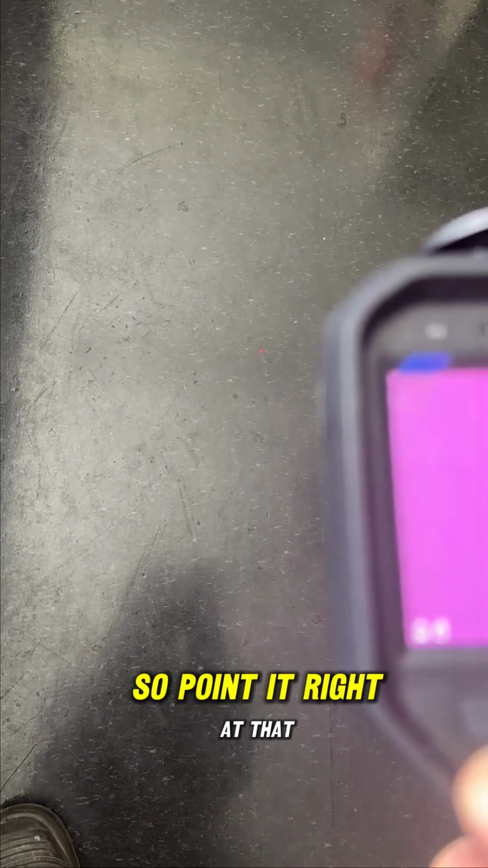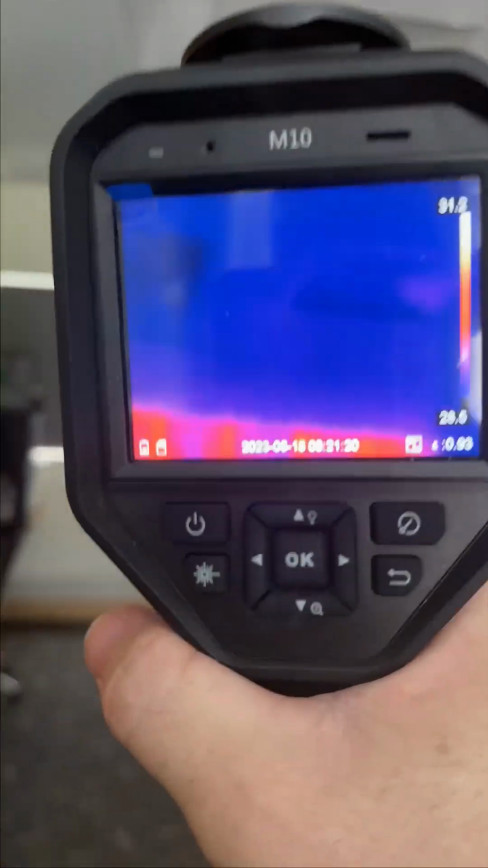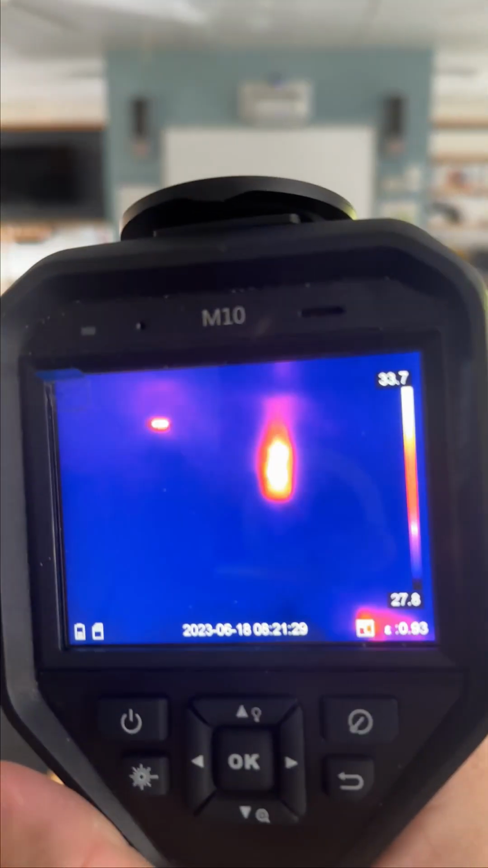Well, we're not getting a red dot here. So point it right at that section. A bit closer where the water is. Pretty cool. So inside of a roof, when the aircon is dripping, just that tiny little bit will show up on these amazing little cameras. And most of the time, the camera looks a bit bleak, it doesn't show much until we find something like we did before.